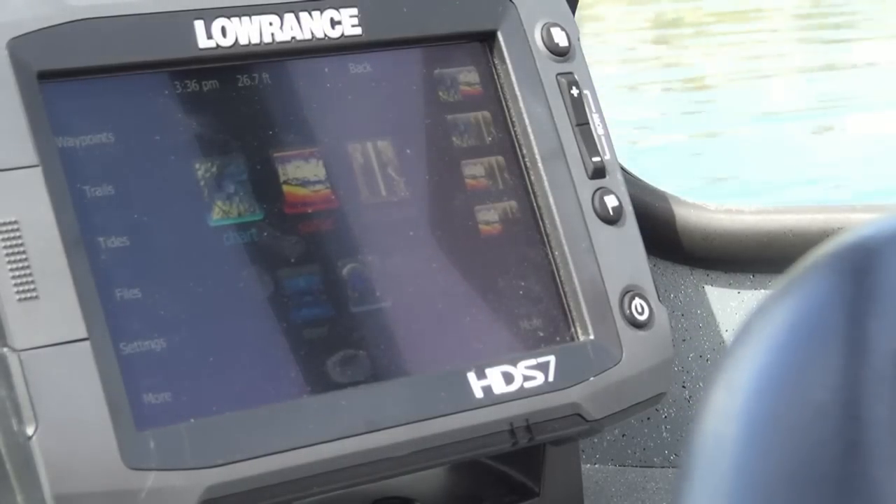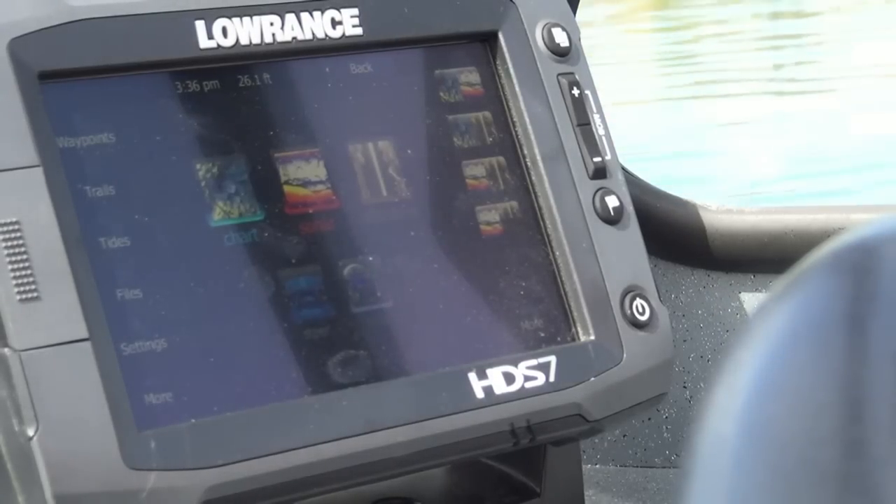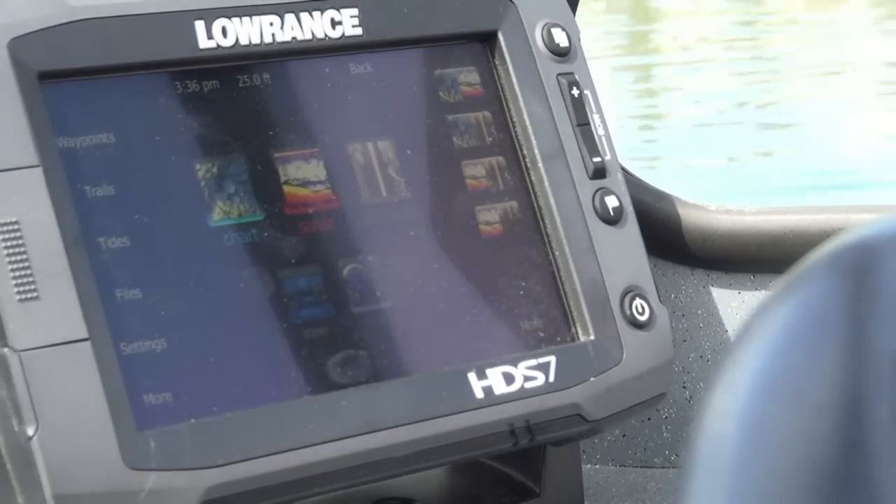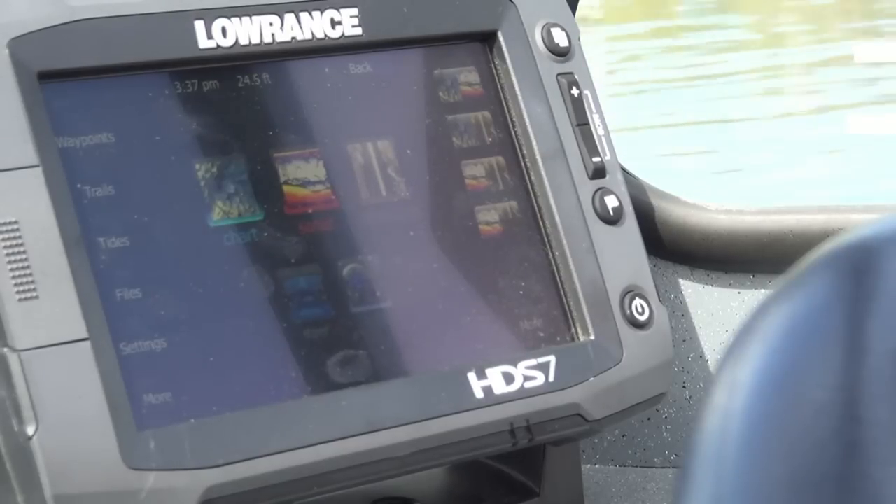Bill is a bass fishing fanatic and is really excited about the different functions of this unit, and Bill's agreed to walk me through the process of setting it up. And we're starting right on the main menu page of this, and Bill's going to explain how it works.